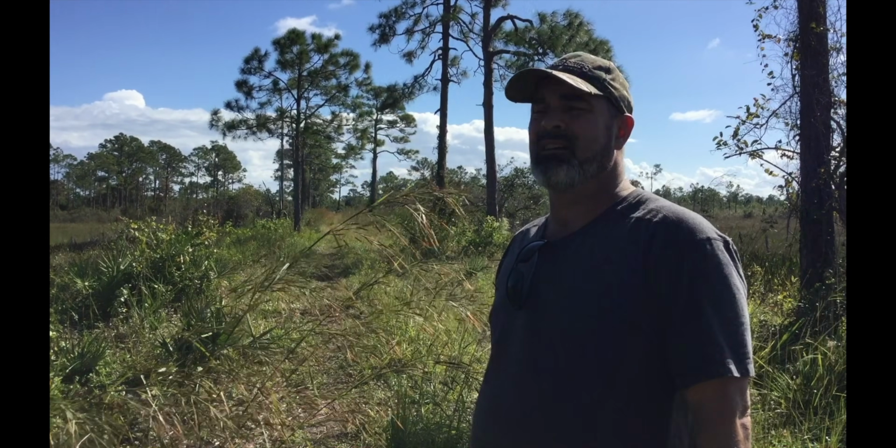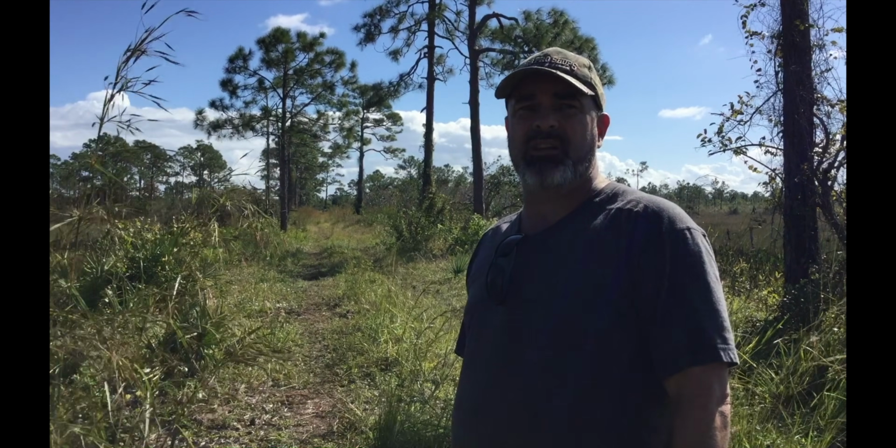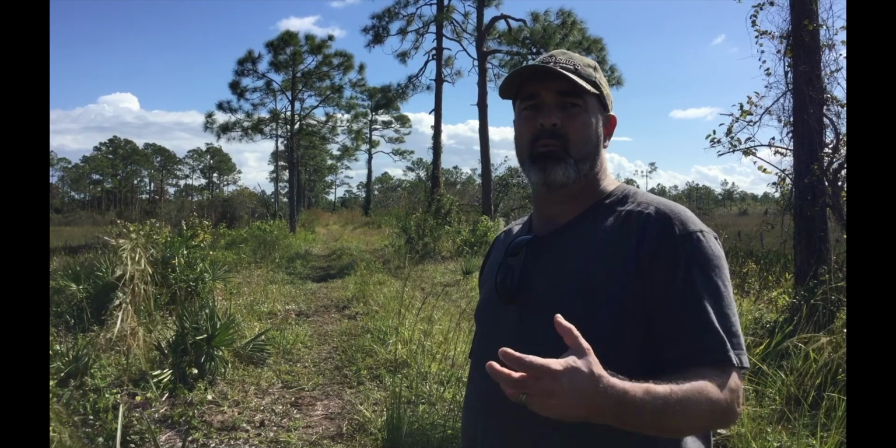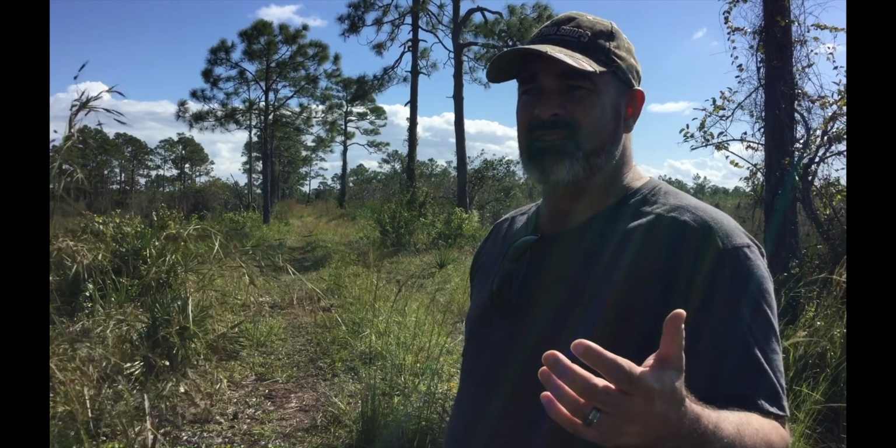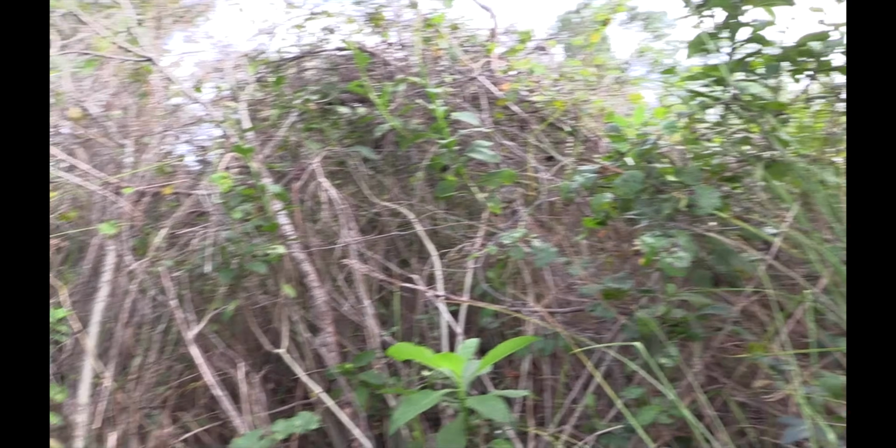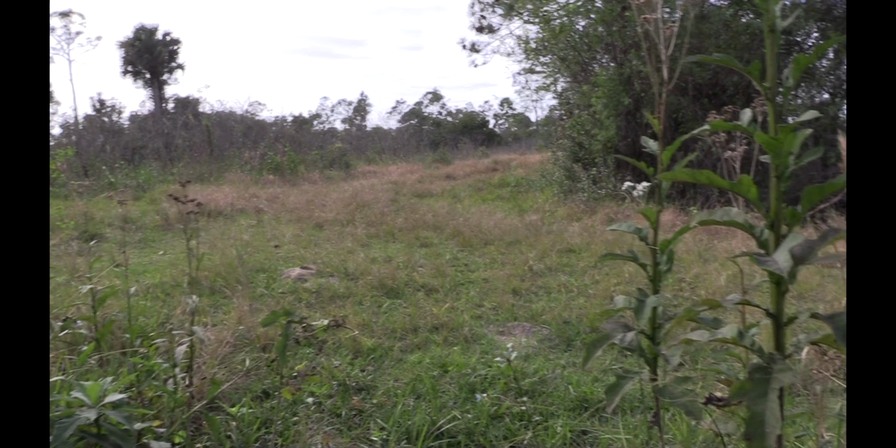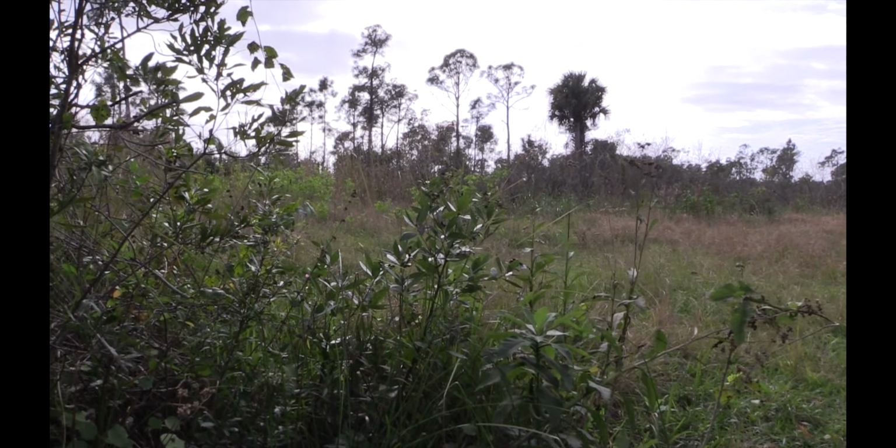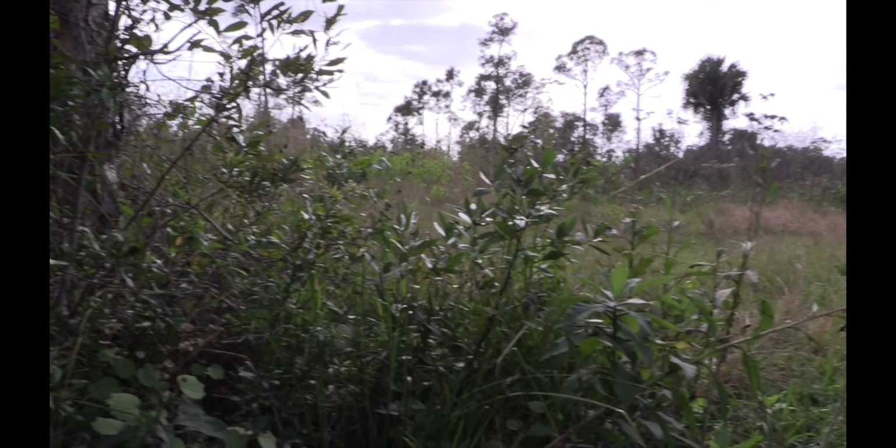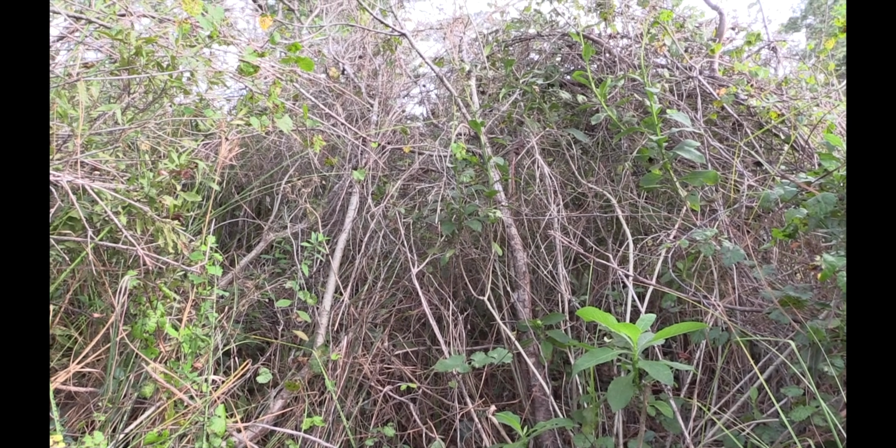But you know, it still amazes me that I saw what I saw out here, and that we've been finding what we find out here, and it just is a testament to this species' adaptability. When they survey the trail here at the crossroads, this is where we've gotten most of our audio, and this is where my sighting was.